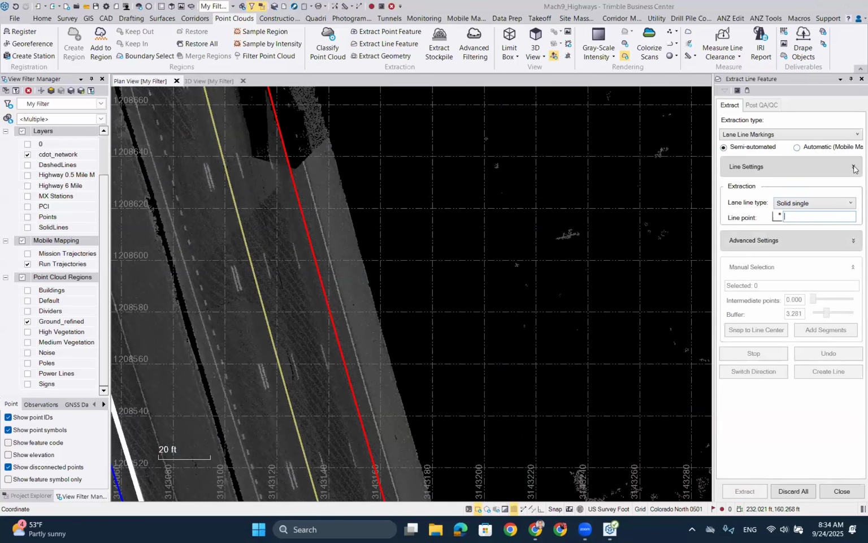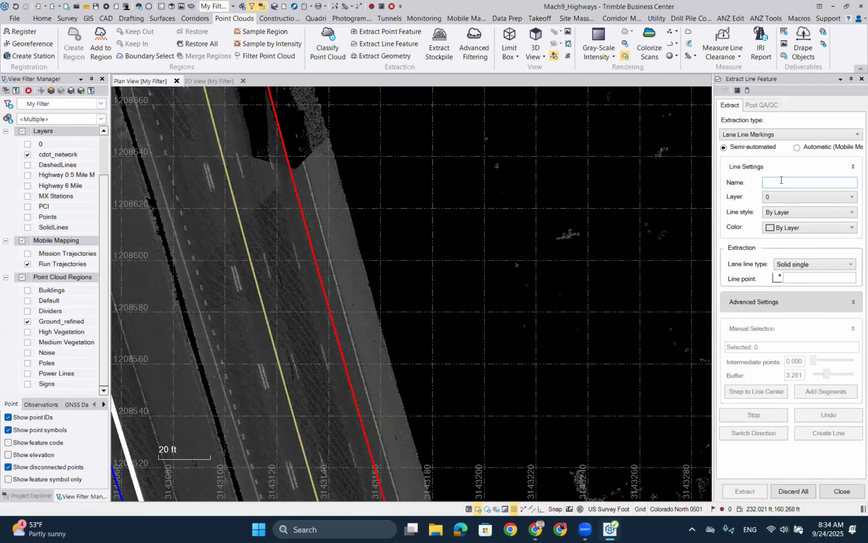I'll just show you a quick setup for the semi-automated solid lines. I do have a layer for that. There we go. That's not switched on, so let's quickly show that. Once you go into there, your extraction type, you see we do have solid singles, solid double lines, and dash lines works as well. I'll show you the dash lines after this.